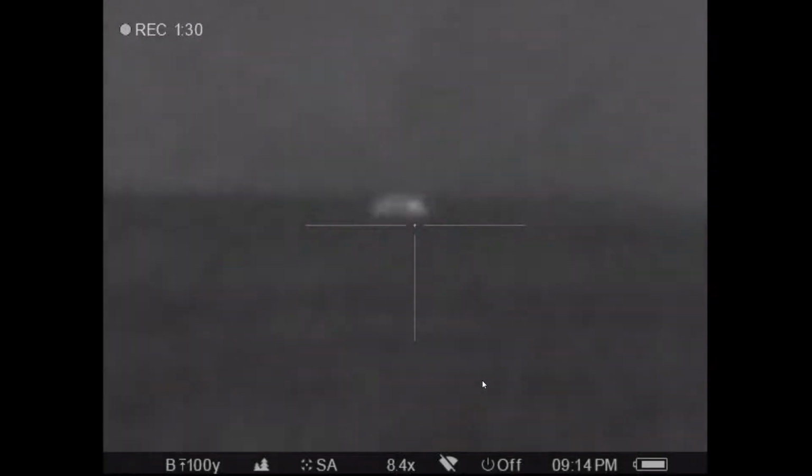Then we got one here in a minute you're going to see limping across. Camera does a nuck. And there's one that's wounded, and we're trying to take it down. It's so far out there. That should have just put it down right there, but I'm sighted in for about dead on at 200 yards, and I'm dropping under it.